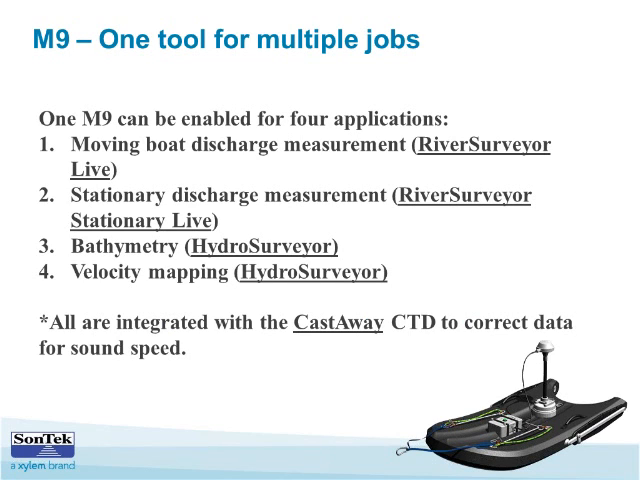So again, just to sum it up for what the different software are and clarify a little bit, the M9 is one tool that can be used for multiple jobs. So the Water Management District is able to do moving boat discharge measurements using RiverSurveyor Live and the M9.